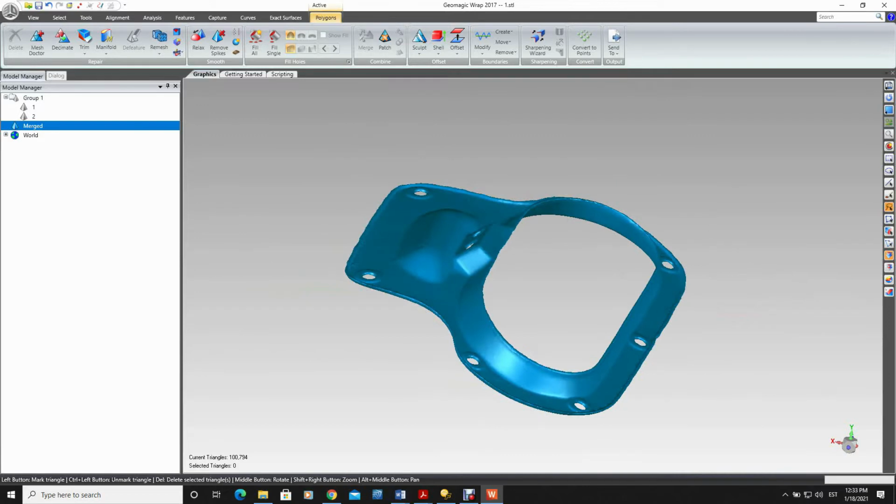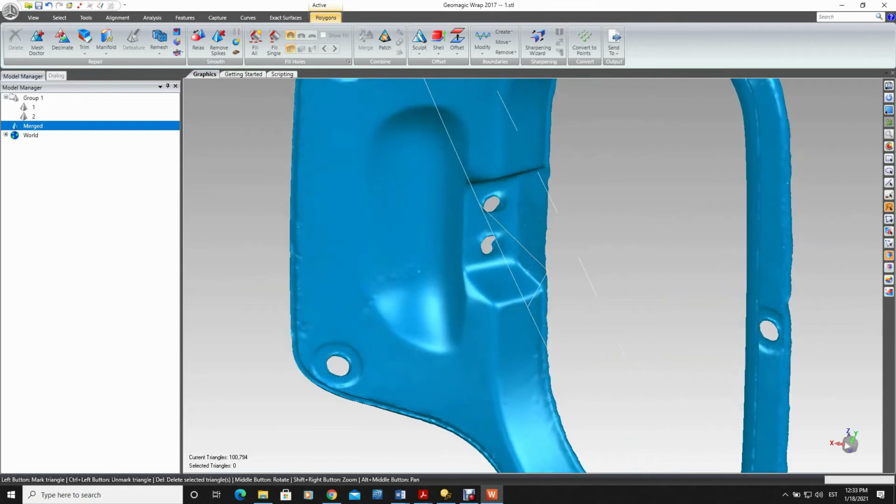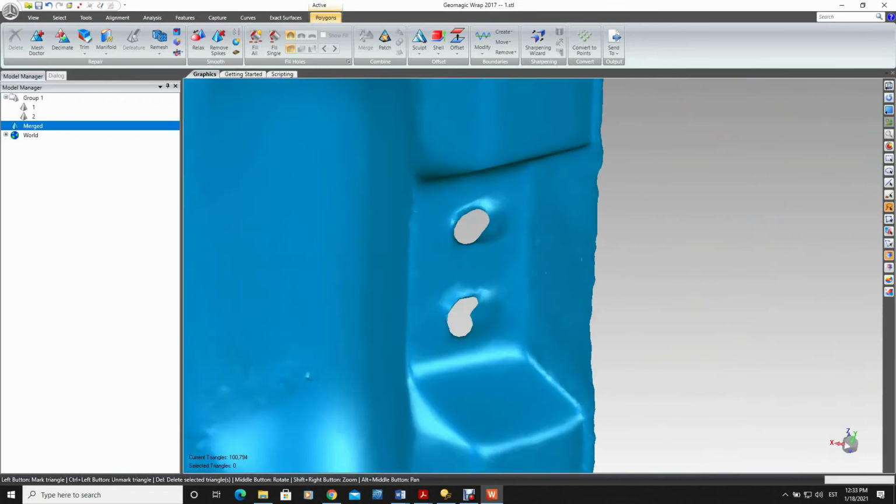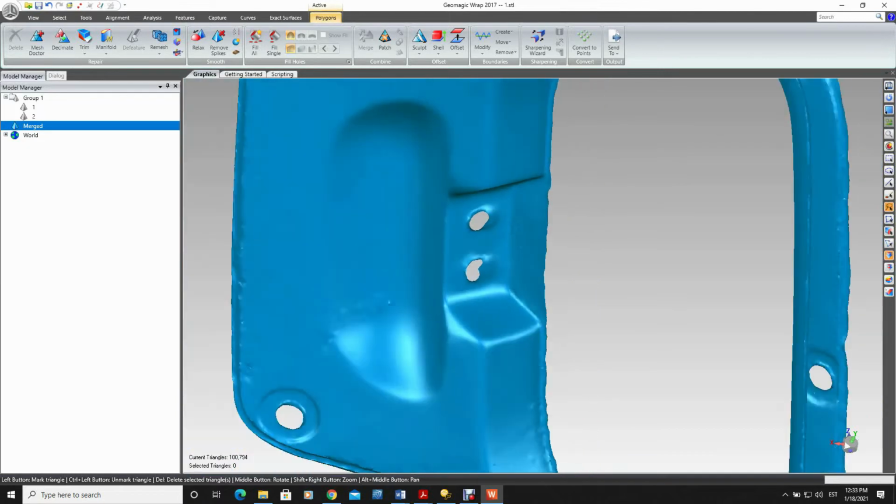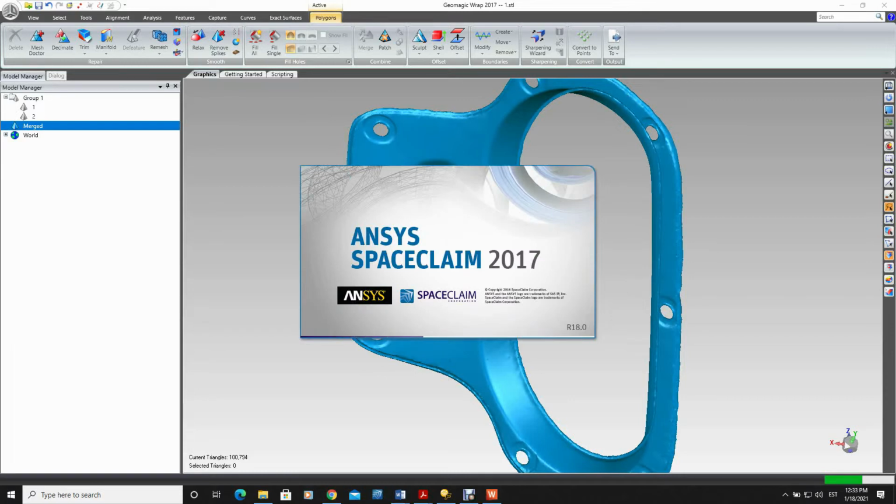What we can still do, what is recommended, is to see if we can enhance the situation with these two holes over there. Let's see how this can be done in another application software called SpaceClaim.